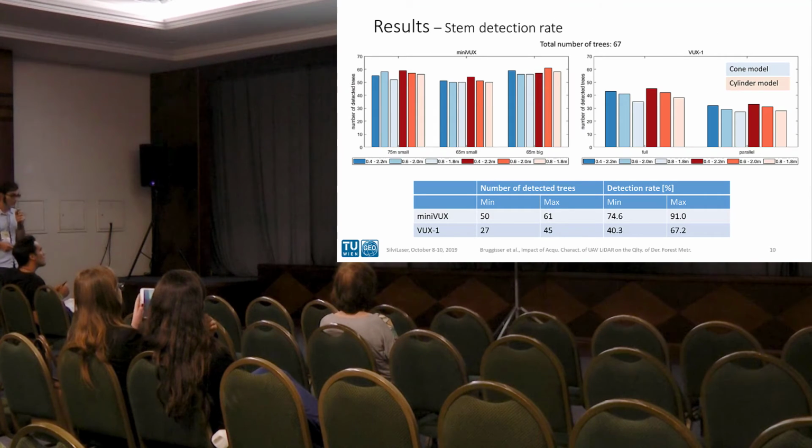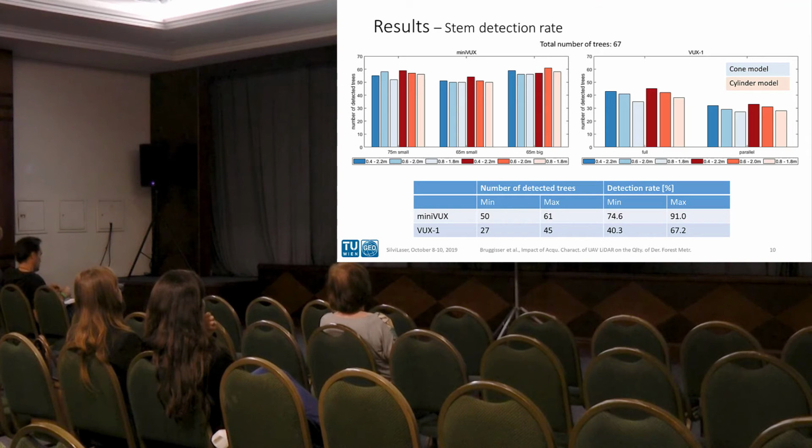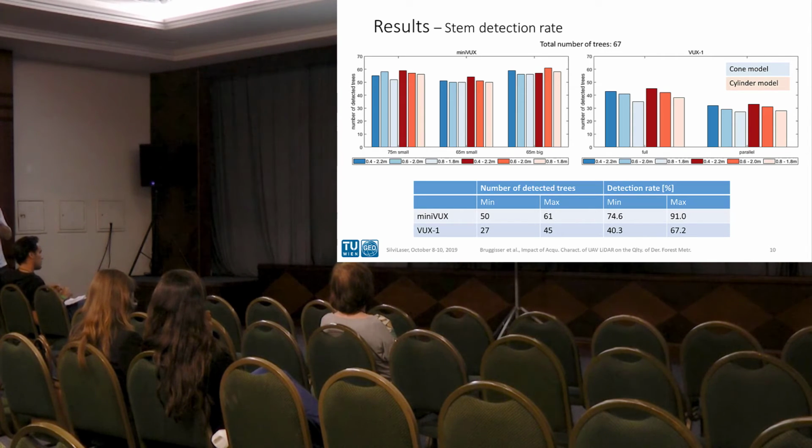So now to the results. First concerning stem detection. On the left we have the results for the 3 Minibox datasets, and on the right for the VUX-1 dataset. The results are grouped into groups of 6 results.